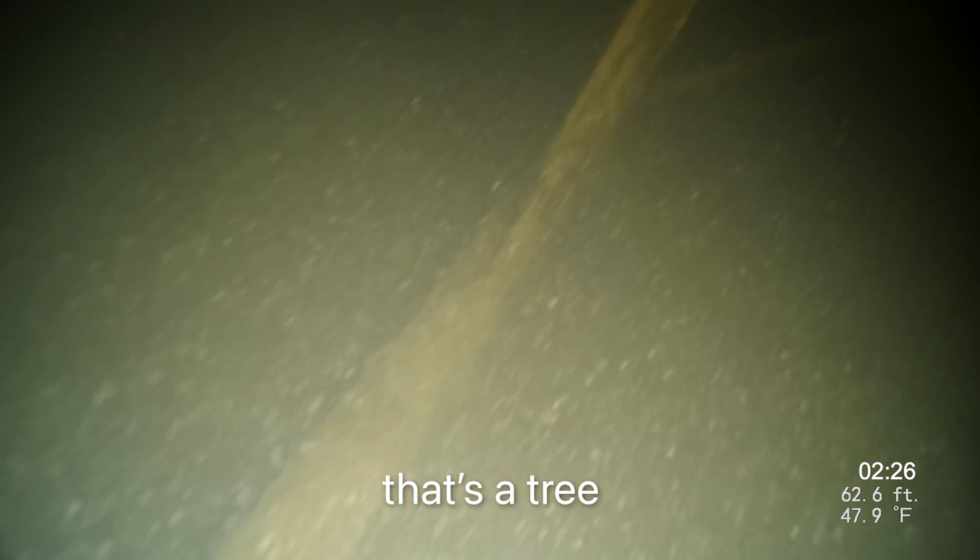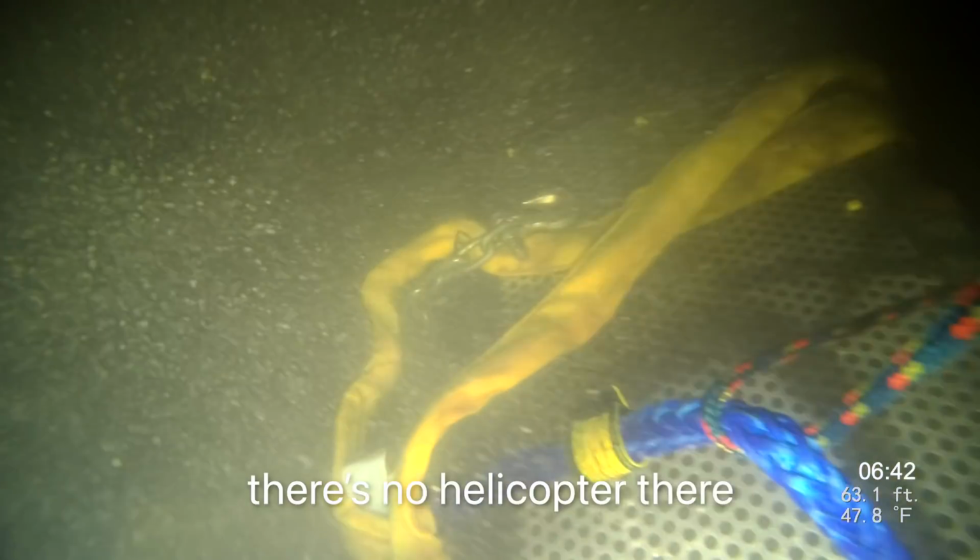We're about 10 feet off right now, and I have the line. Find it. Go in a circle. And that's a tree. That's not a helicopter, that's a tree. No. All right, there's no helicopter there. Like, we have a tackle box right here.